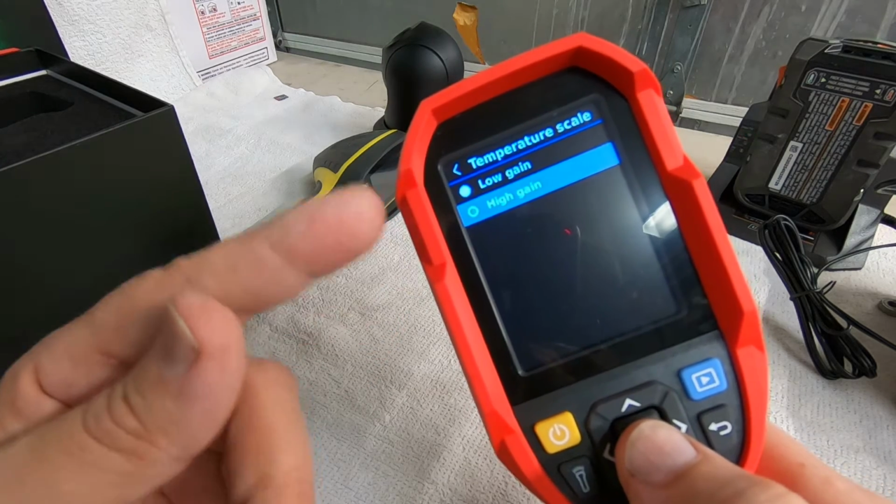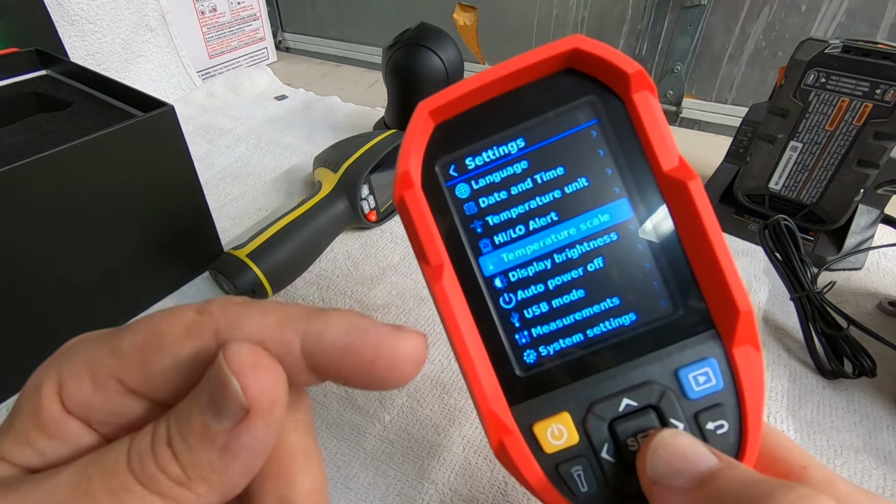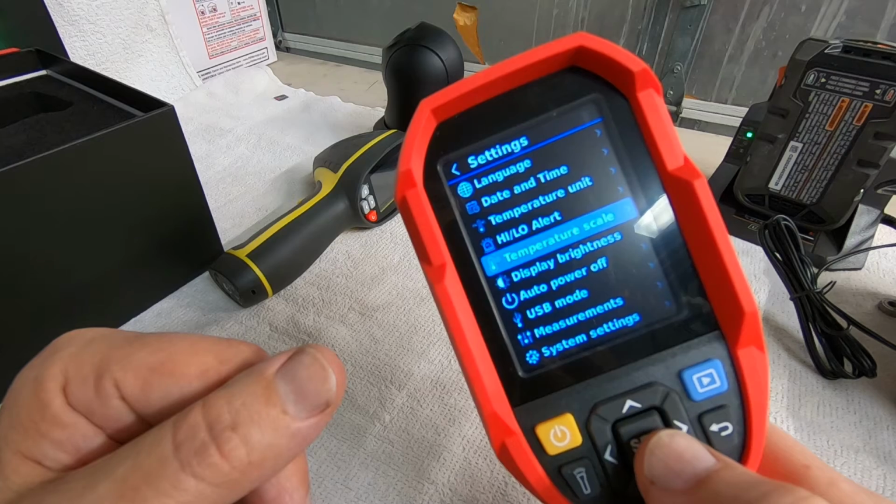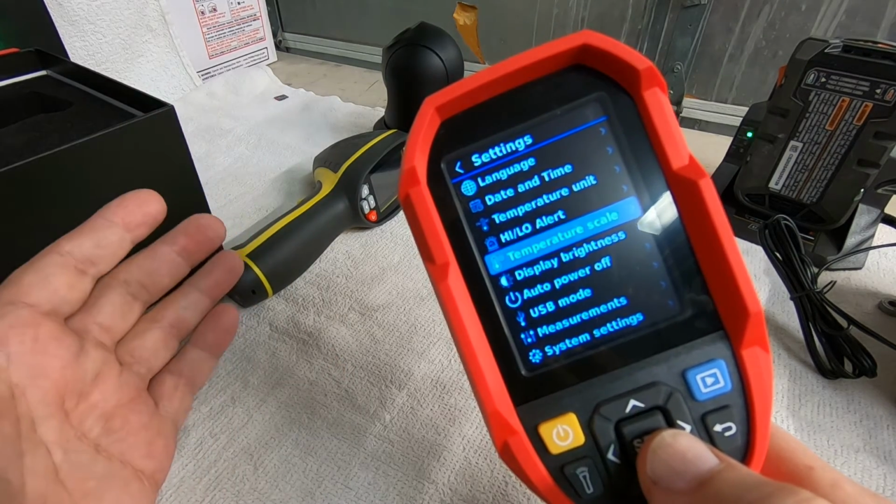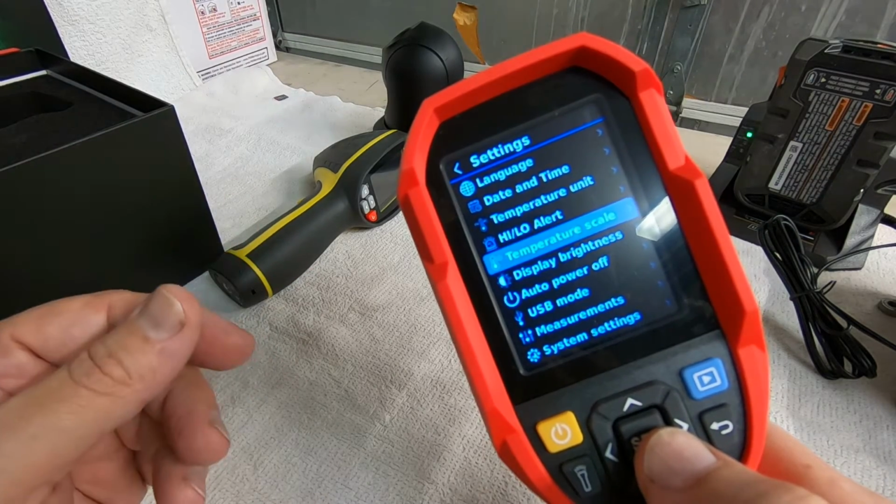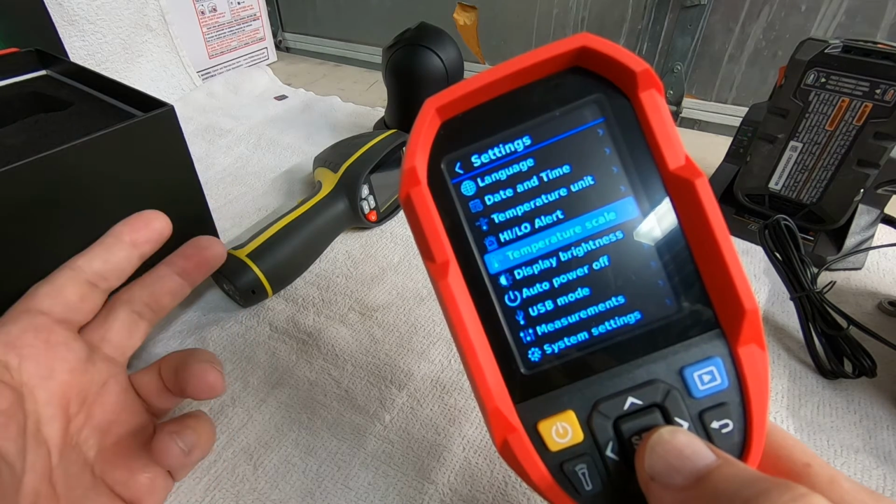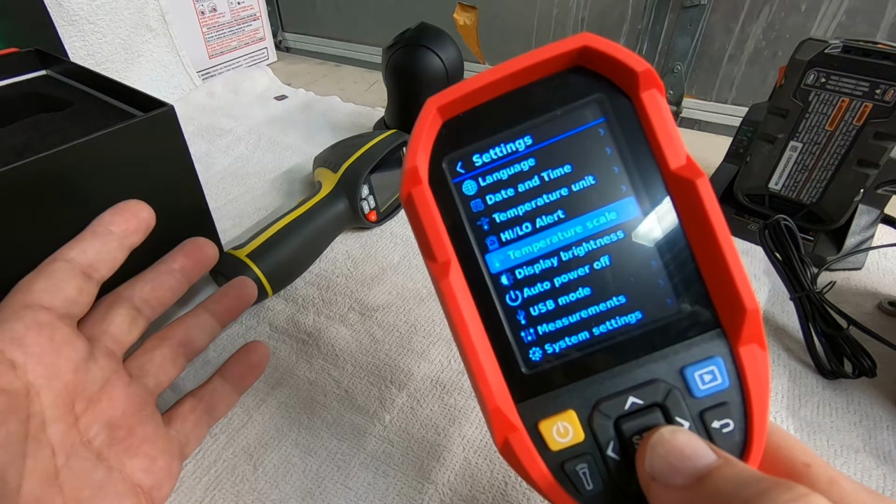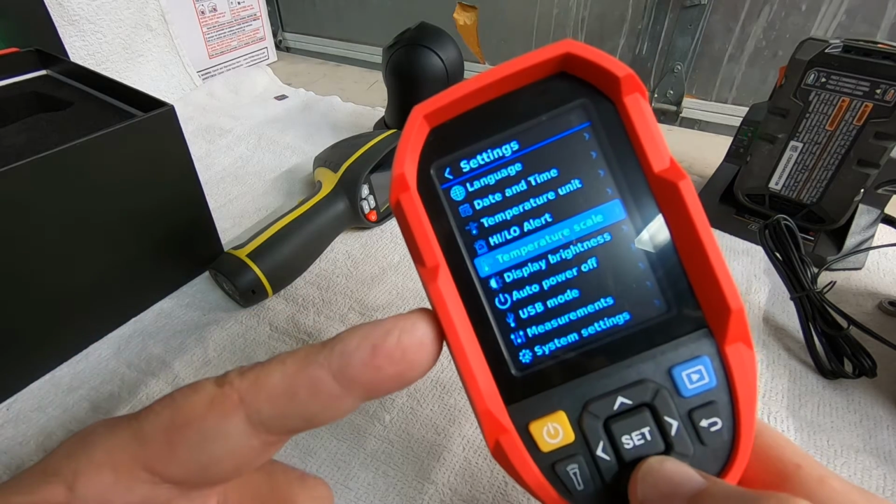Temperature scale, high gain and low gain. Now, in high gain, I think it goes up to, that's going to be on the low end of the scale, so it's going to be 5 degrees to about 300 degrees Fahrenheit. And then the low gain goes from 300 up to the 1022. So that's what that is.